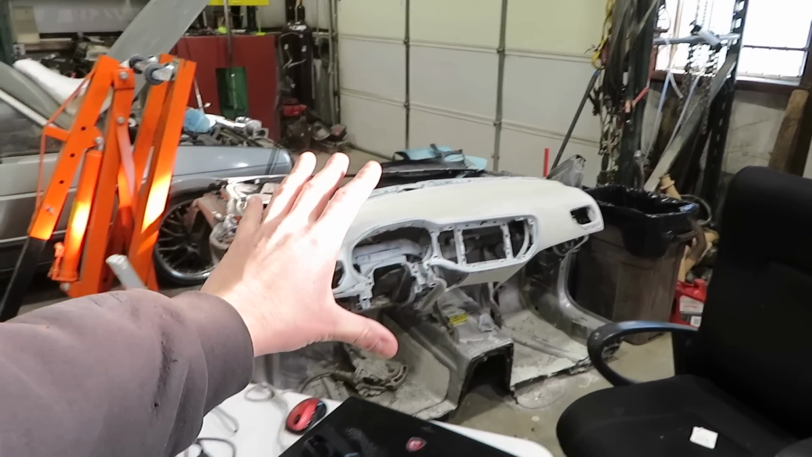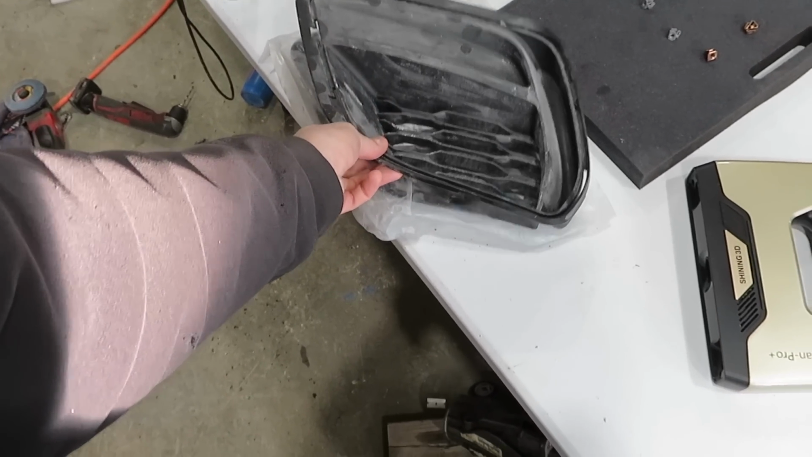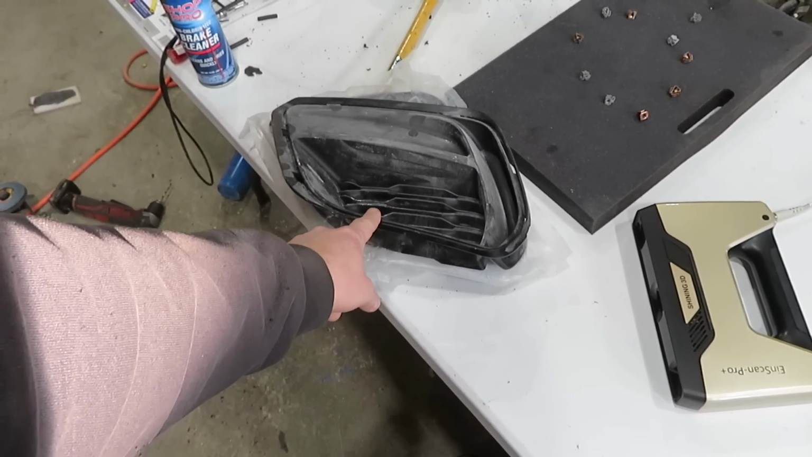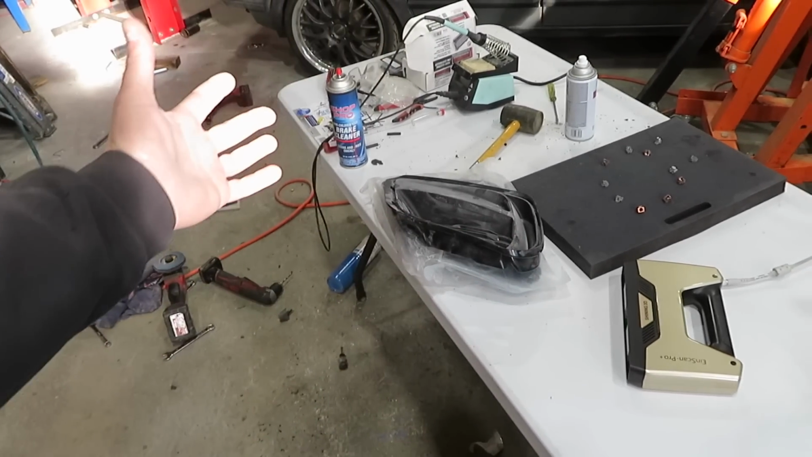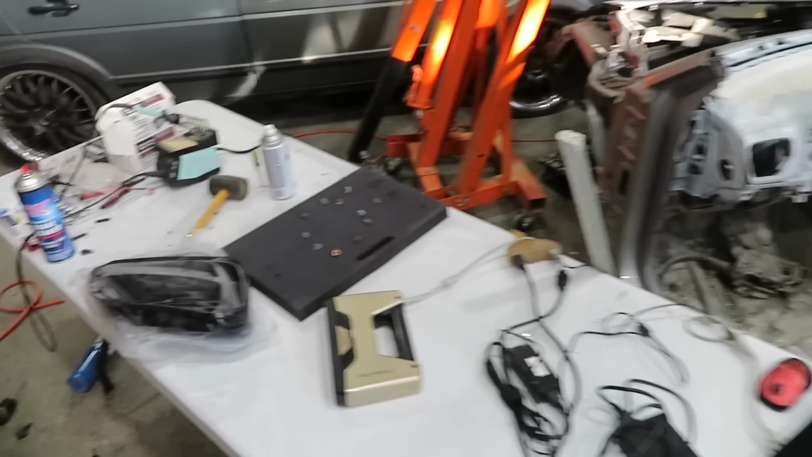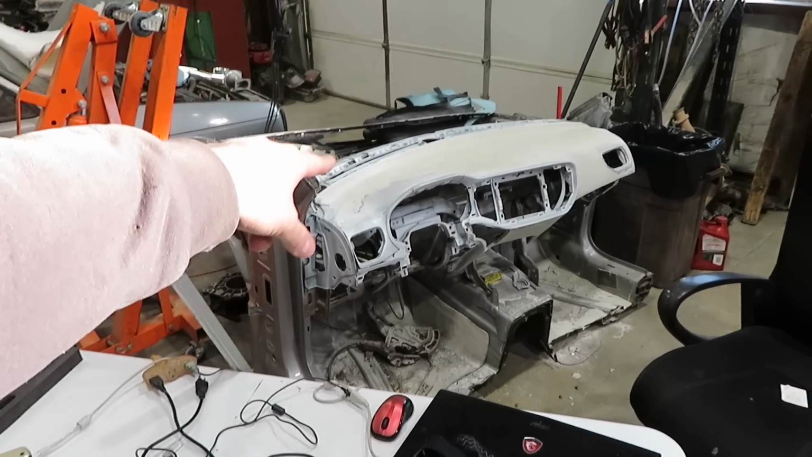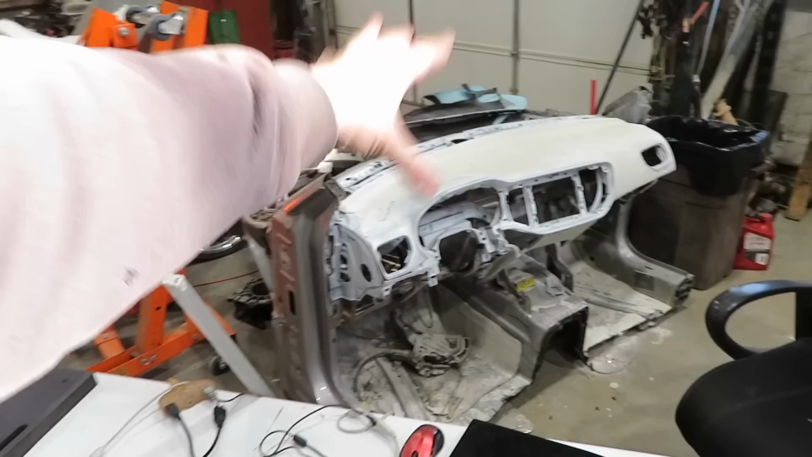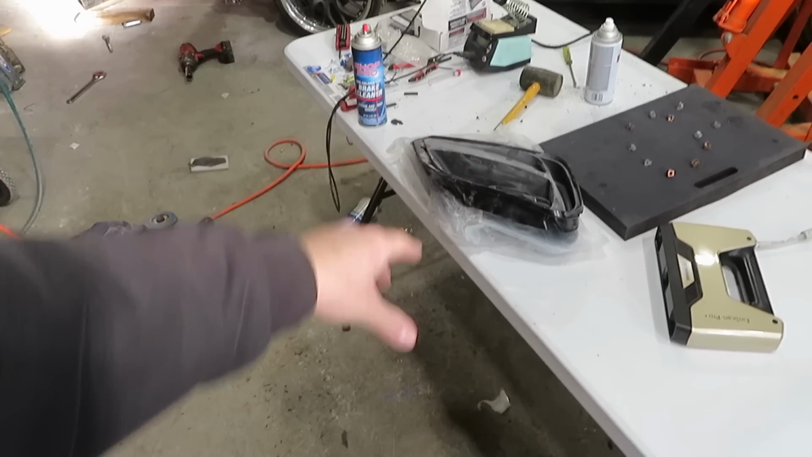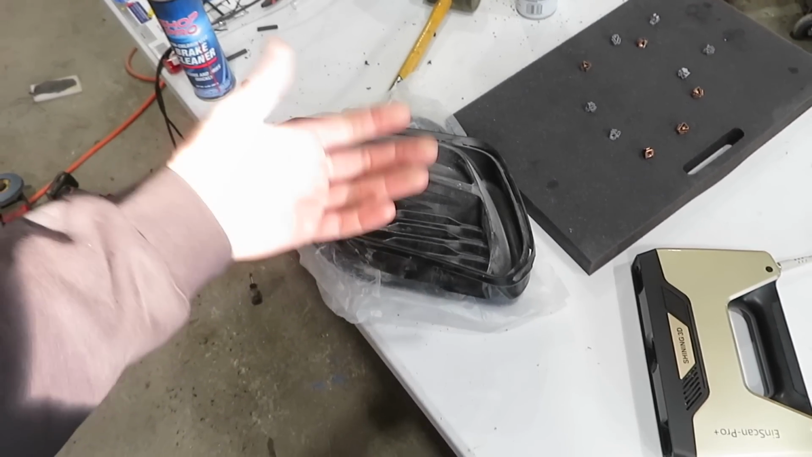Before I 3D scan the dash, I want to 3D scan both of these grills for the wagon because I want to redesign them. I want to make the opening a lot larger, which will make it look a lot more aggressive, and I think it'll look a lot better. But it'll be easier to explain what's going on with something smaller instead of something larger, which is going to take a lot more time to scan. So I'll show you what's happening when I scan the dash, but I'll explain what's happening when I do these grills really quick.